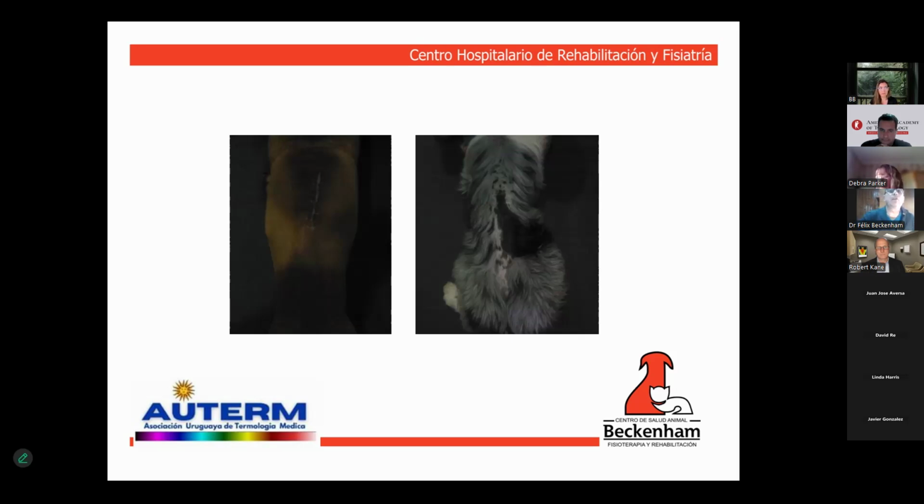The patient on the right received selective hair removal in the area of interest following a spinal surgery. This decision was made primarily because in some breeds a haircut can alter the characteristic of the hair that grows back compared to the previous hair. It is even possible to notice some subtle color changes, which is important to some owners. This is really, really important.